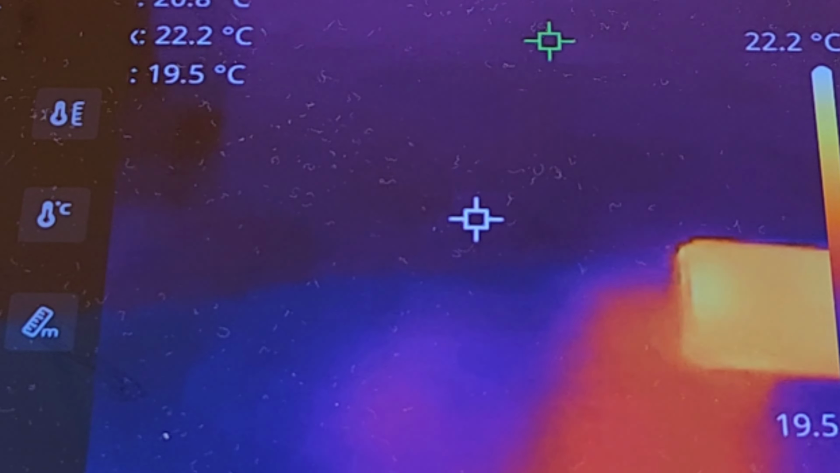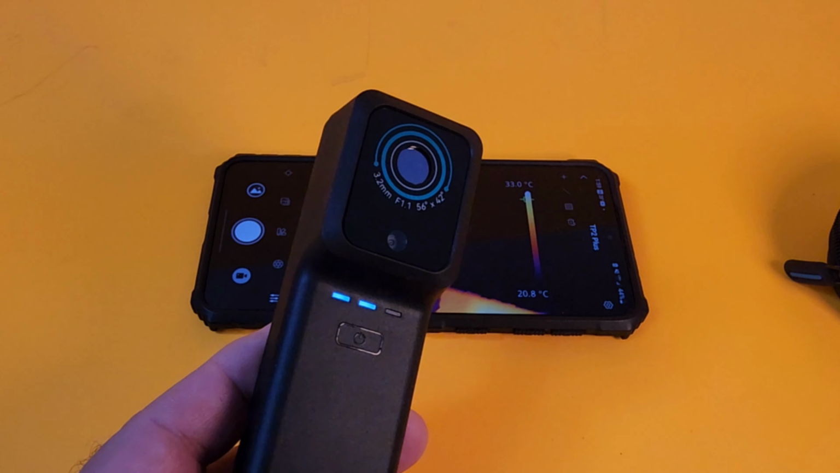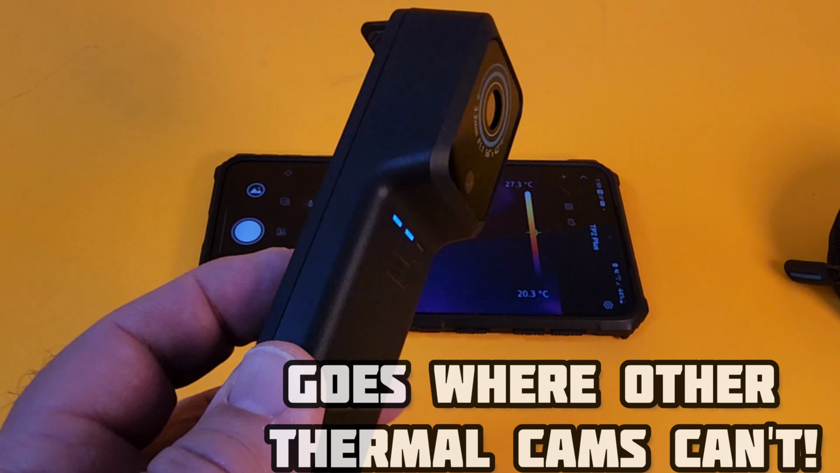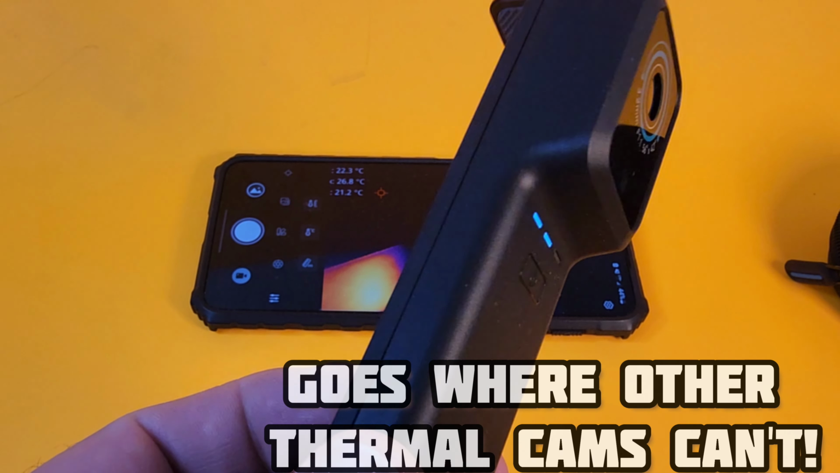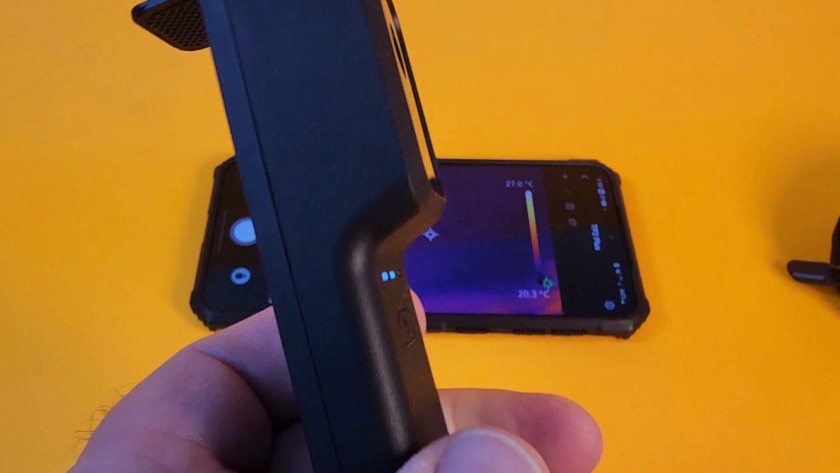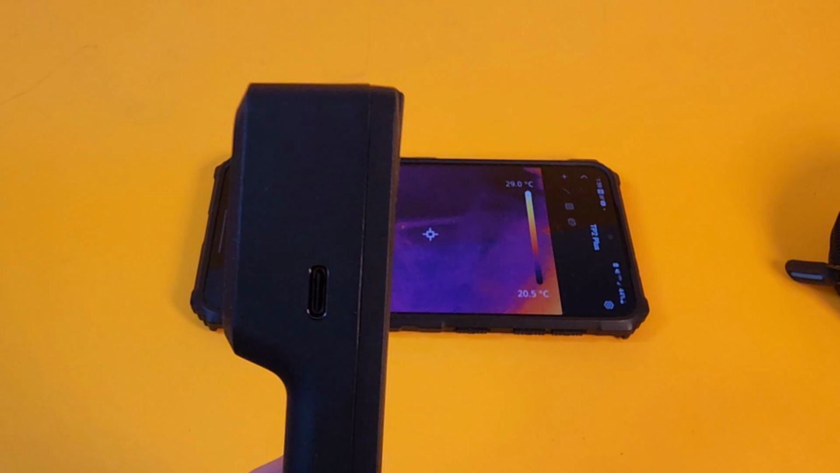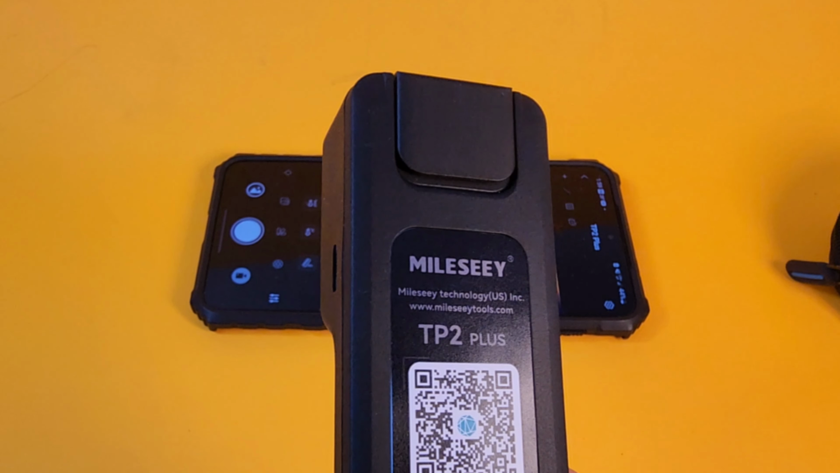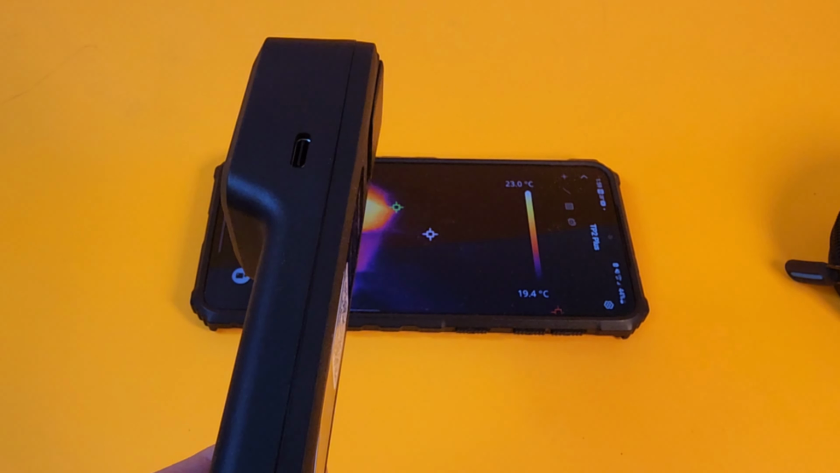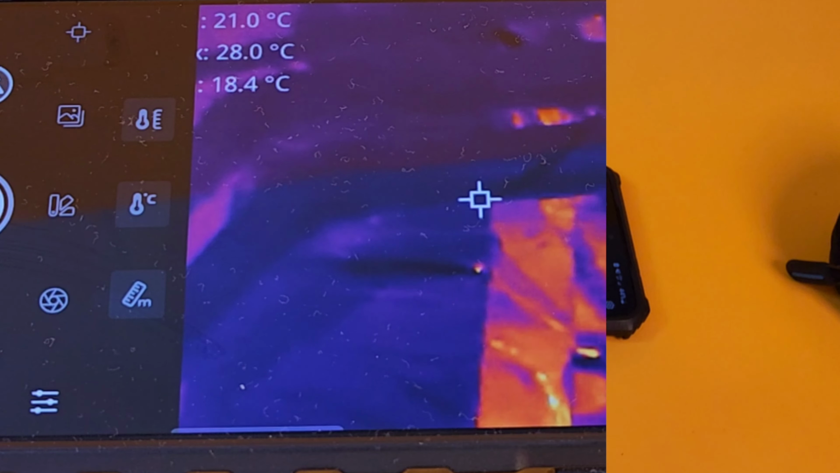I was about 20 feet away, and of course, one of the big things about this MiLESEEY TP2 is the fact that you can put it anywhere. This can go where typical infrared thermal cameras just cannot go. It's so small. The fact that it doesn't have to be tethered to anything means you can pretty well get into anywhere, probably underneath a furnace, what have you, places that your typical thermal camera is just too big to reach. You can certainly reach it with this TP2. That sort of accessibility and the portable form factor is just awesome.